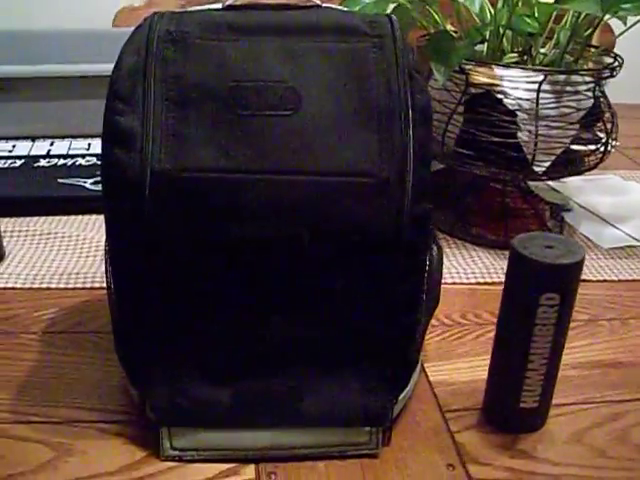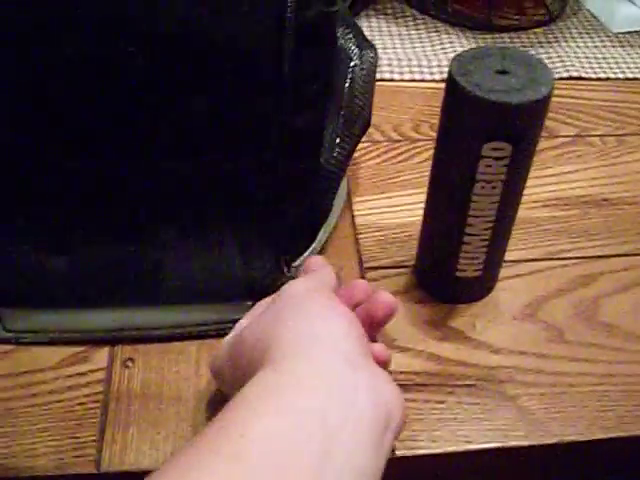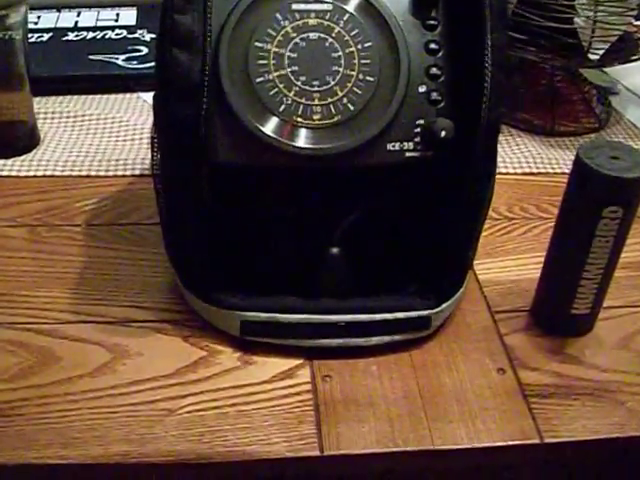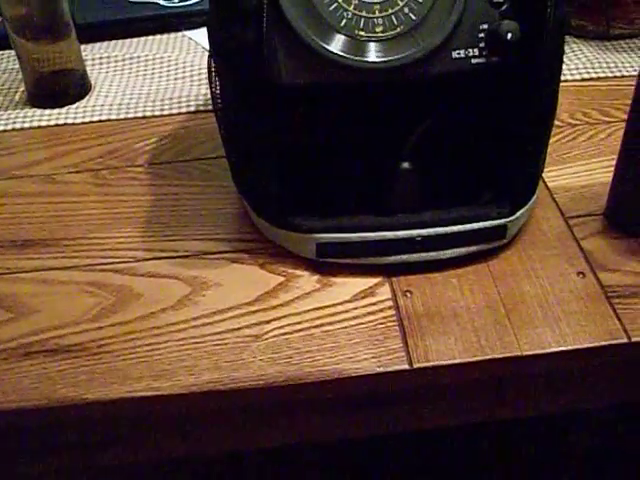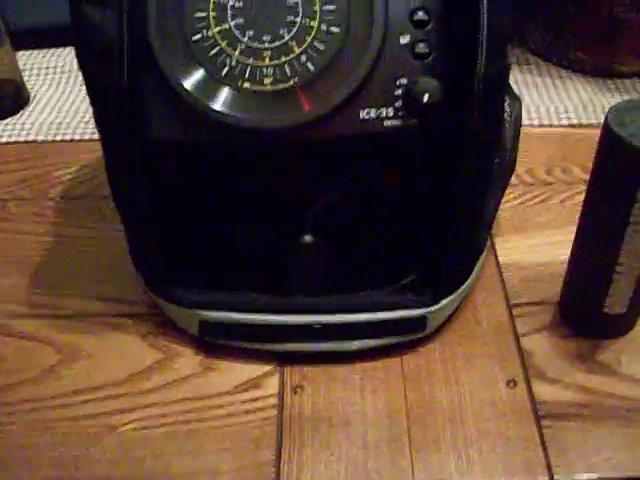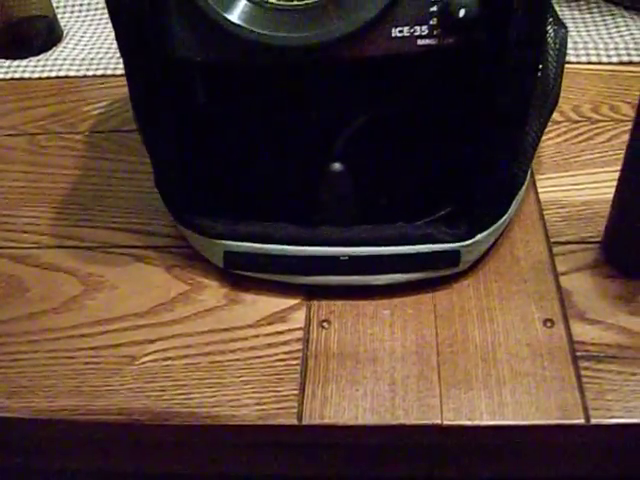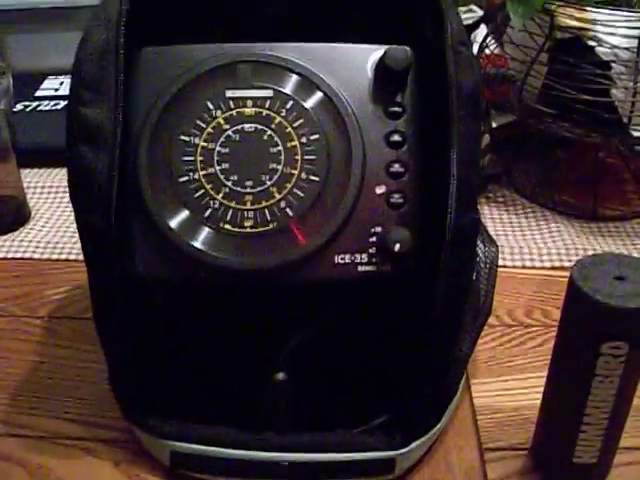Alright, this is a review of the Humminbird Ice 35. I got this from Thorne Brothers. I believe their shop is up in Minnesota. But anyways, if you order it now, I just got it in January, say 14th, 2013. They have a deal where it's the same price for the unit if you bought it from Cabela's or anything else.